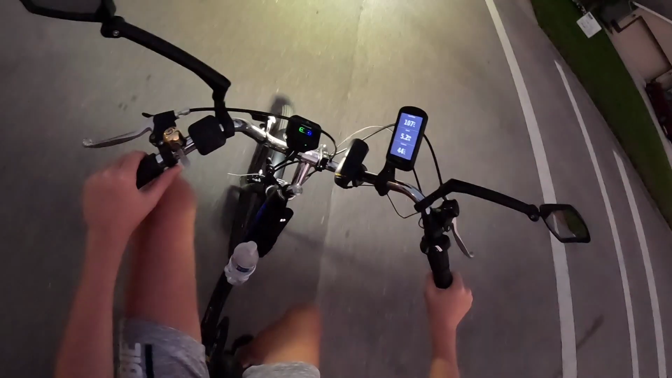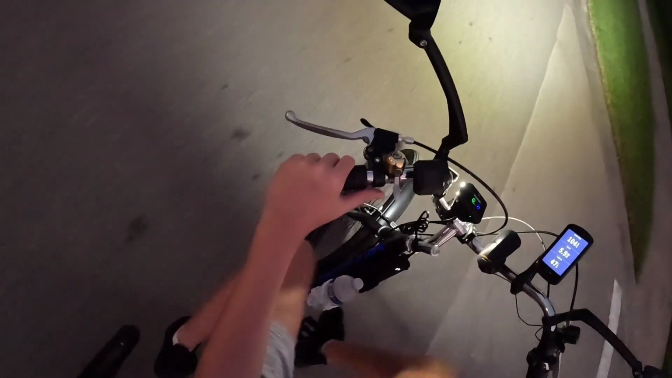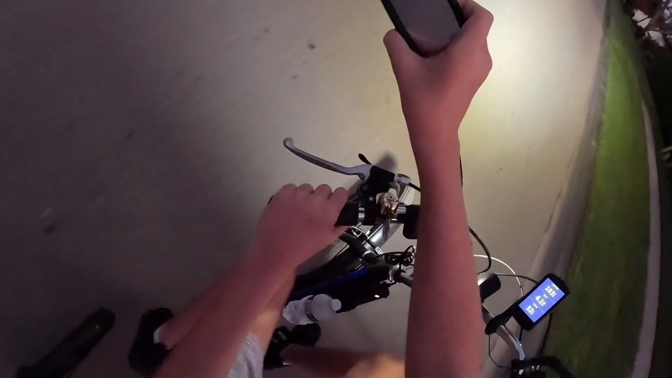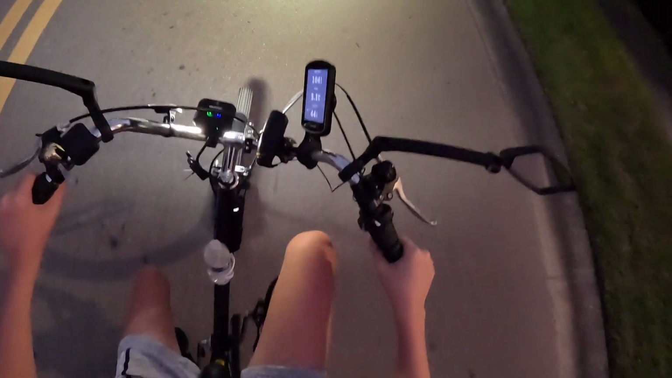Let's see, can I... Come on, I can't really see that well. Let's see, come on. Okay, see, I'm gonna leave it alone once I get it adjusted. Let's see, no, that's the right lane. Okay, that's the left lane. I'm gonna go with that view. Okay, that one's good.